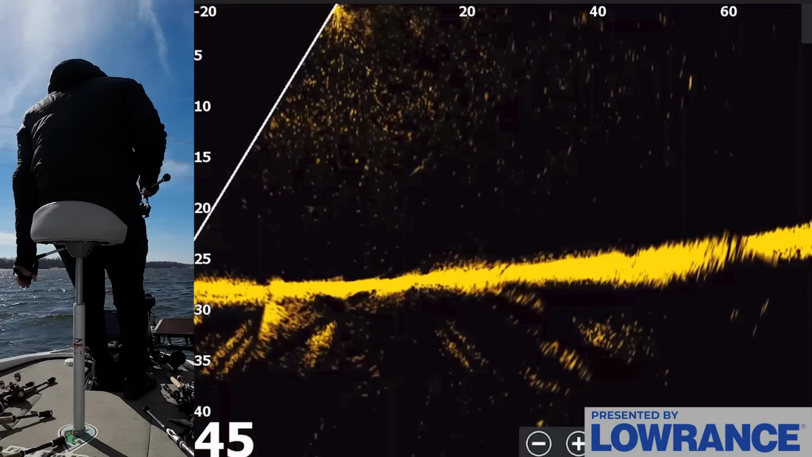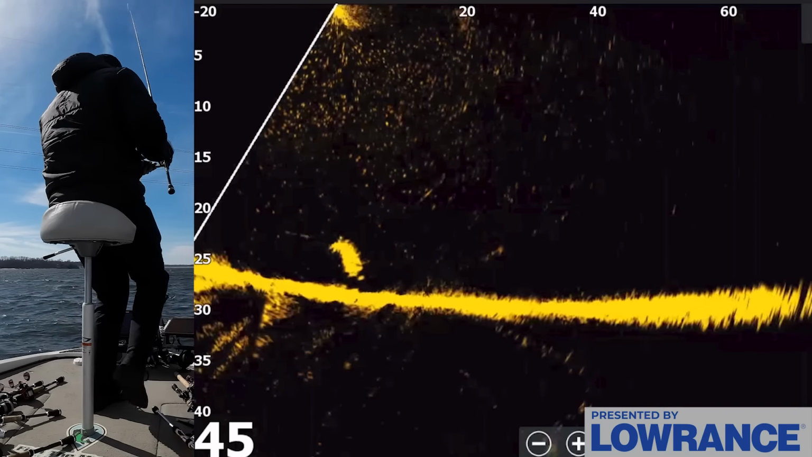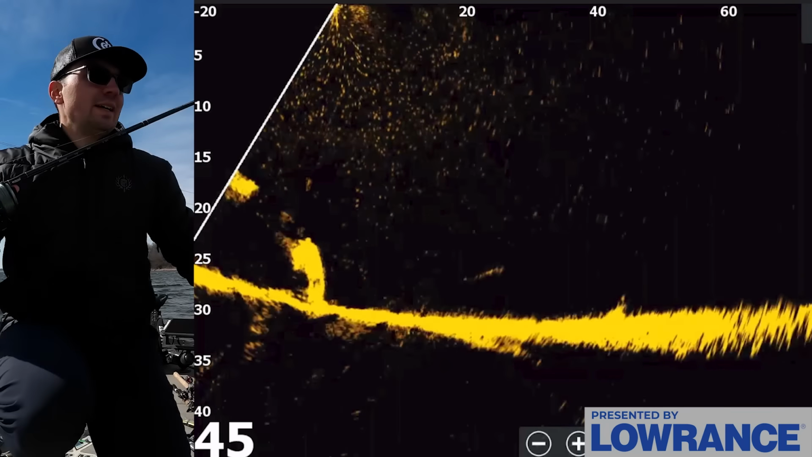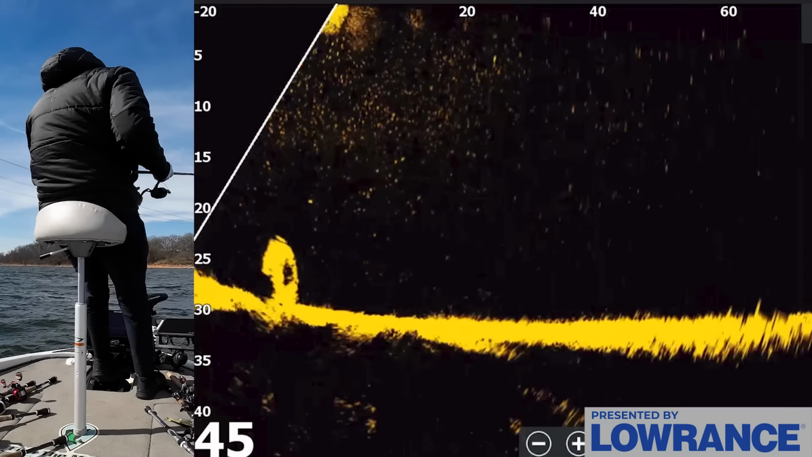Okay, so we got the Active Target 2 in the water, and I have a bunch of rods laid out. I'm going to start with a big jig head minnow here. This is just a 6-inch Sakamata shad. There's some bigger baitfish in this lake, but I have a jigging spoon on, and I have some smaller minnows, some heavier heads, all kinds of stuff.